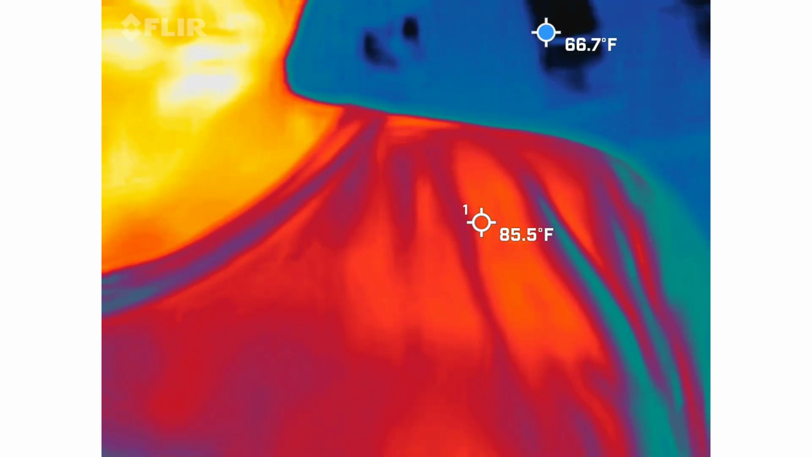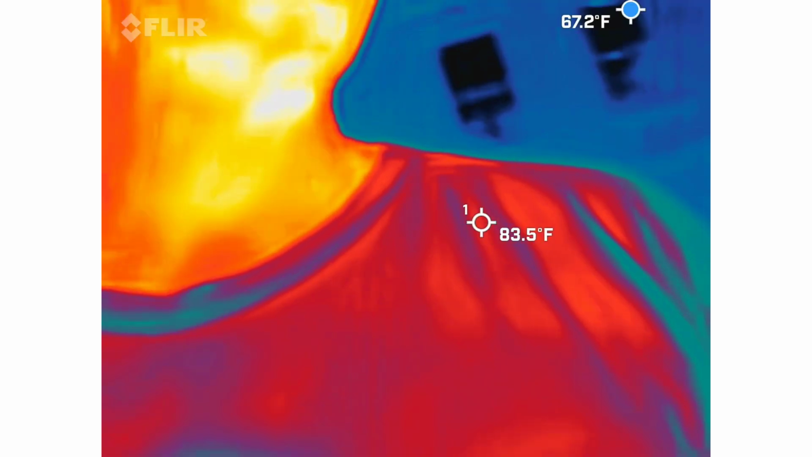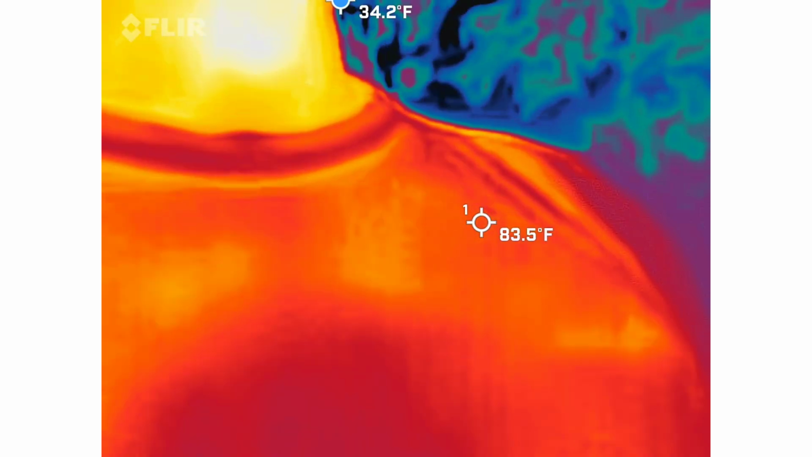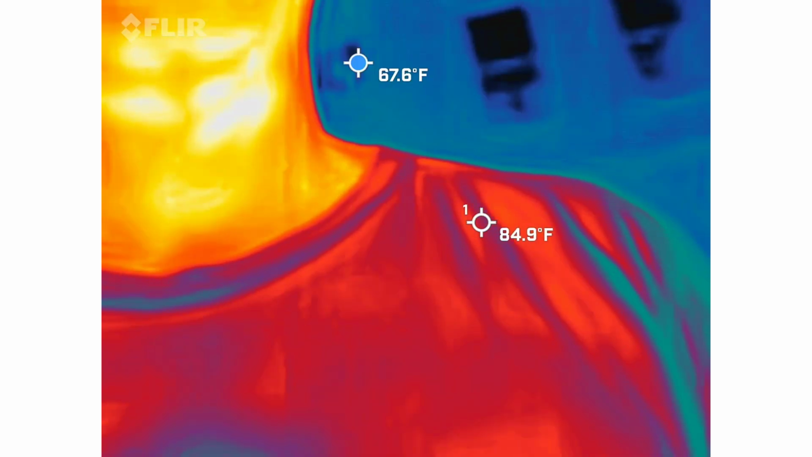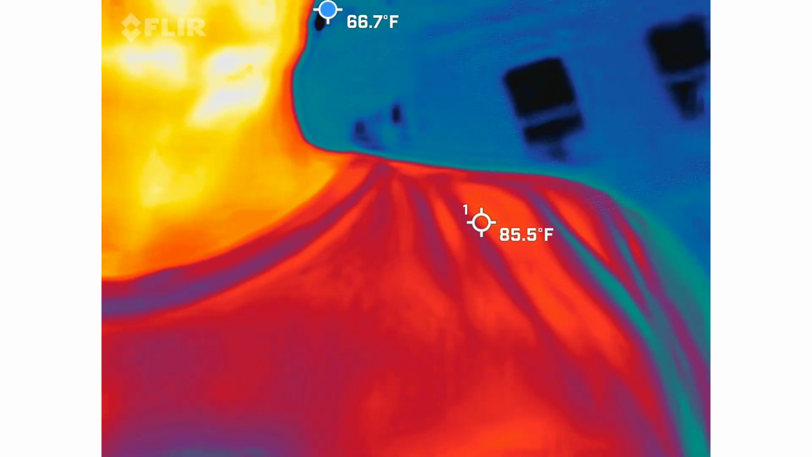The way I have this video set up is that, by the way, this is a FLIR camera. This is the real deal. This is not a phone app or anything like that. So I have a blue dot that's bouncing around the screen that's helping you find the coldest spot in the frame at that particular moment. That way it helps guide your eye when you're watching your video. But it's not always going to be the anomaly that I'm looking for. It just helps me measure things that way.